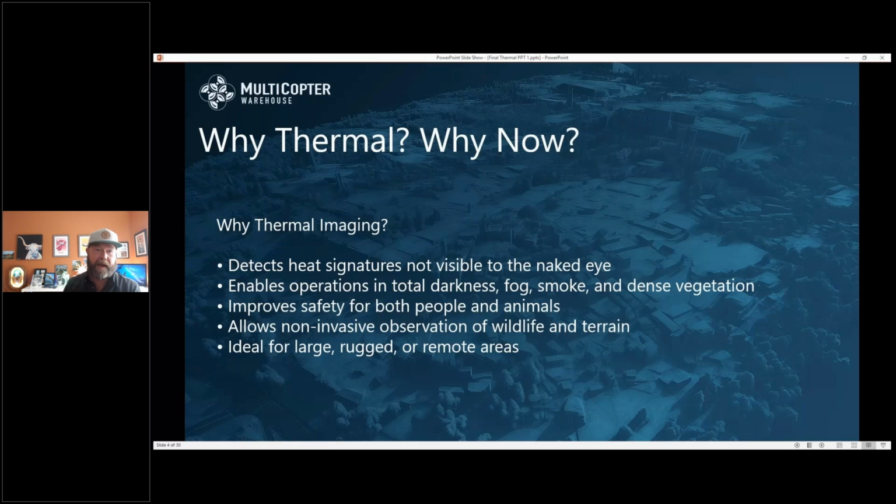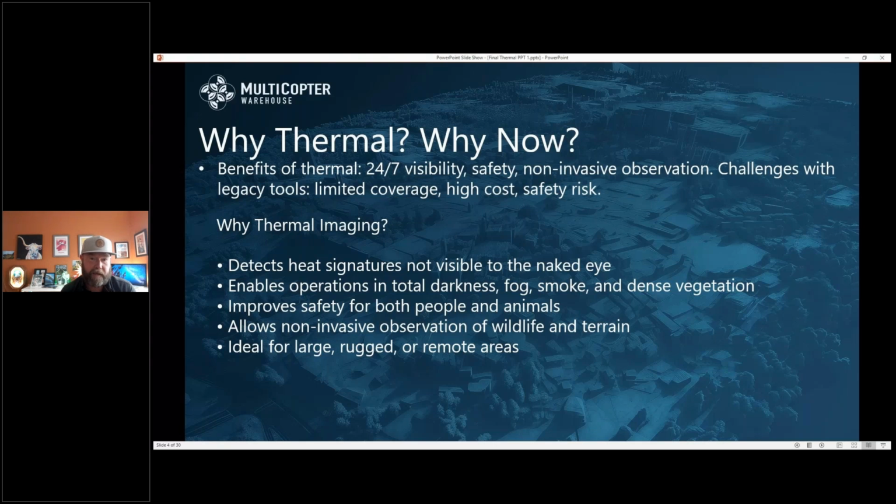Why thermal? Why now? Thermal has a lot of benefits. 24/7 visibility. Obviously, at night it works for safety and non-invasive observation. So for today, we're talking wildlife, for example, and some other applications.